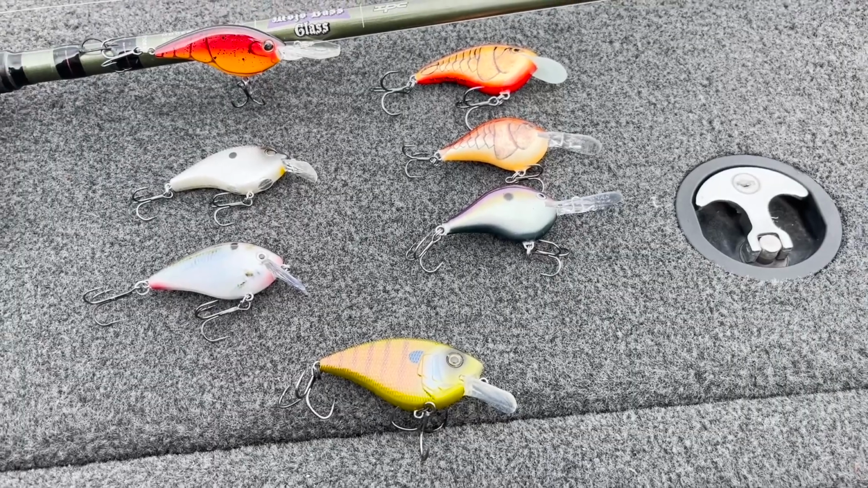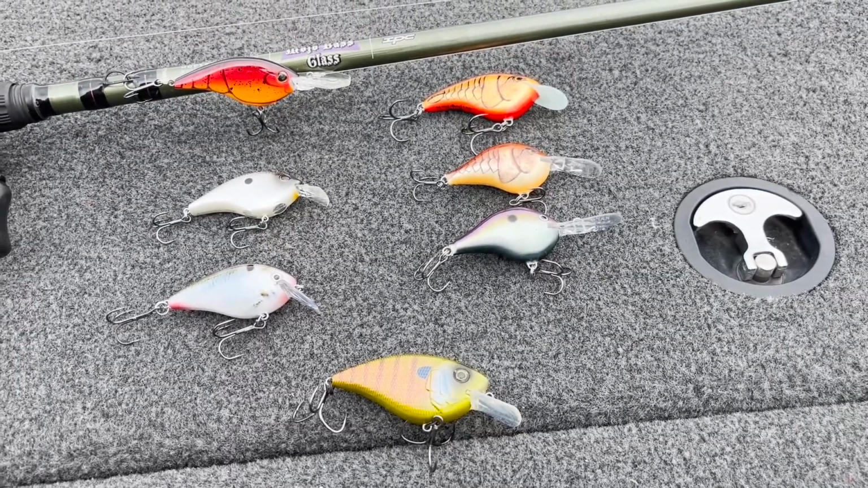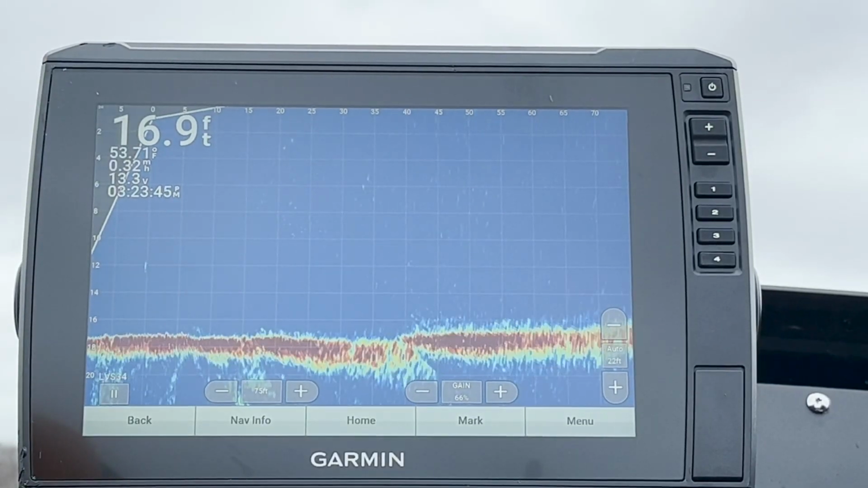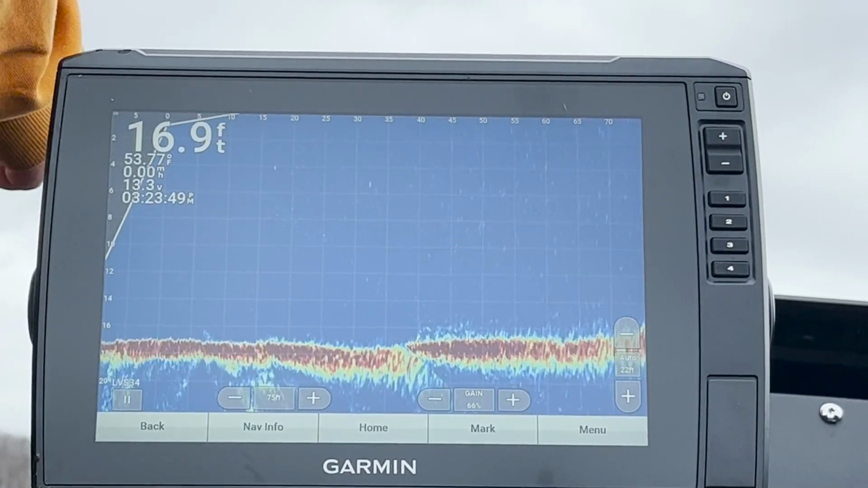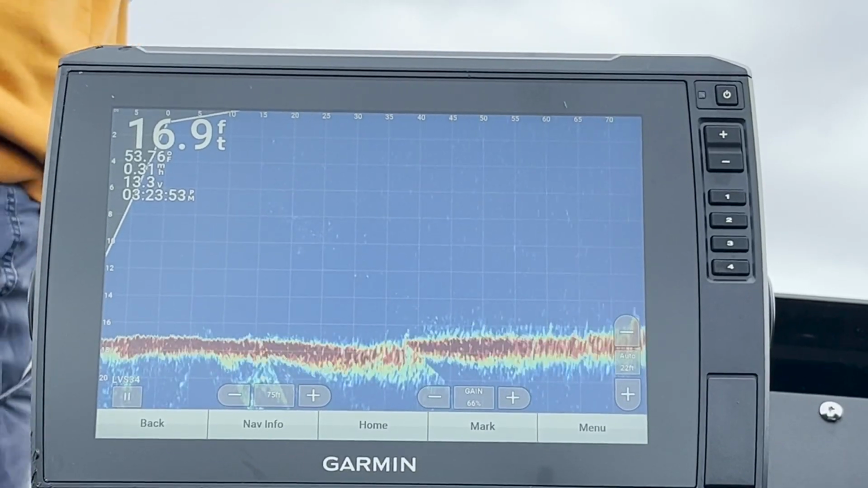So I'm going to go through these baits one by one. I will put the timestamps in the video description below if you're looking for a specific bait. Alright, let's check out the Frittside 7 first. Like I said, I'm going to be throwing all these crankbaits on 12-pound fluorocarbon.